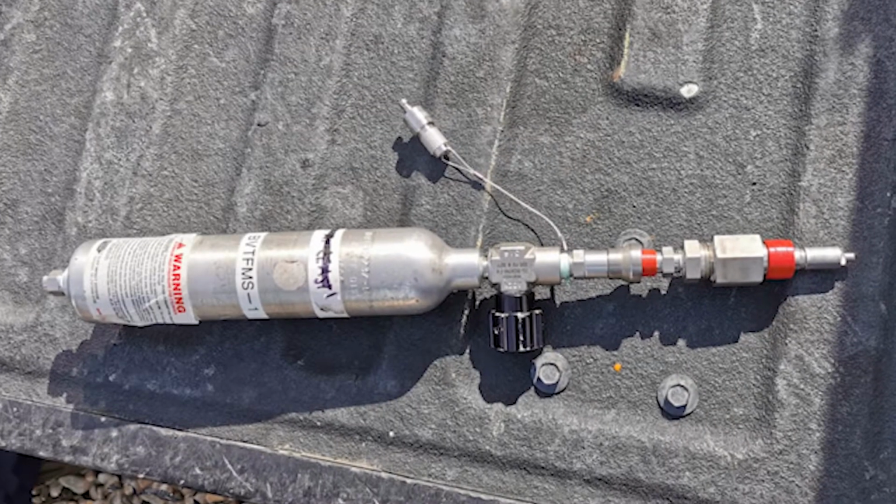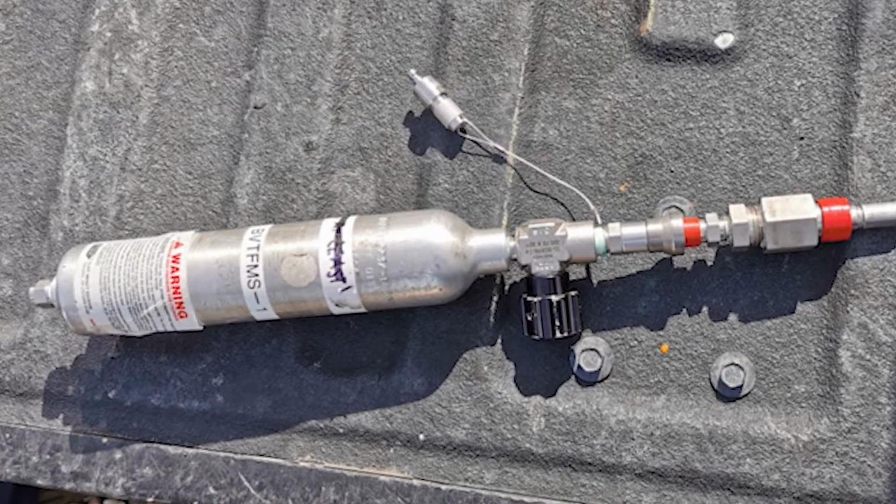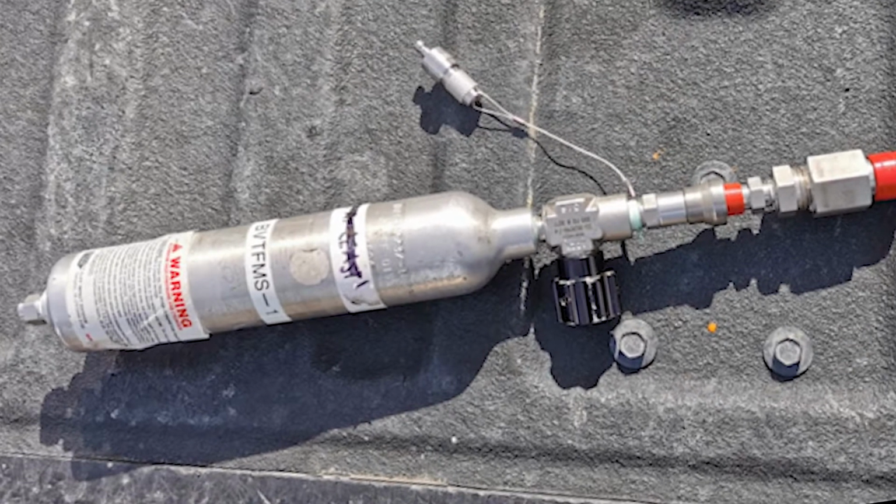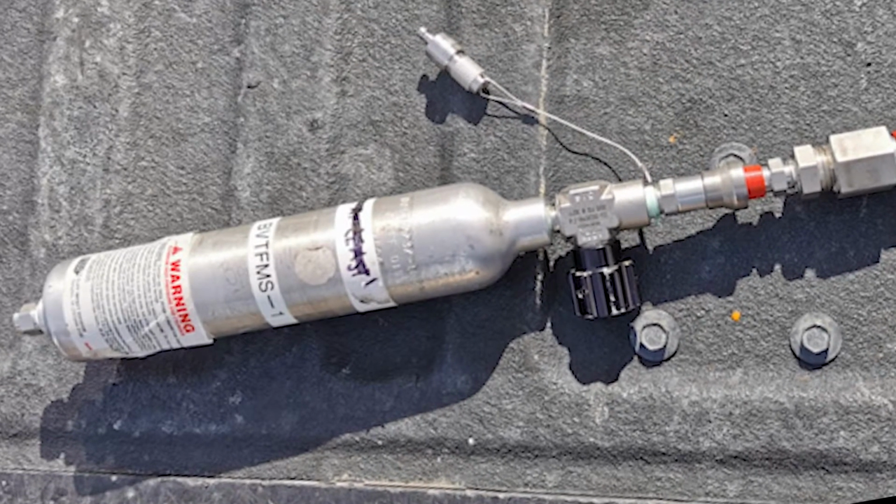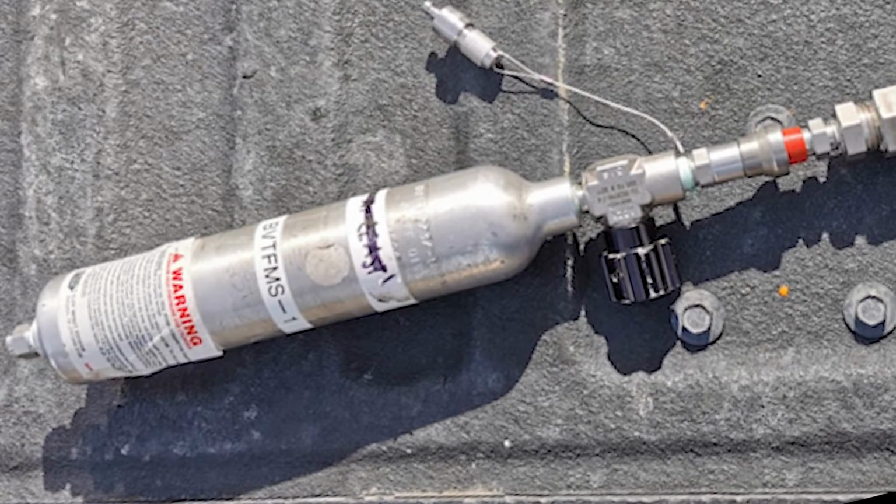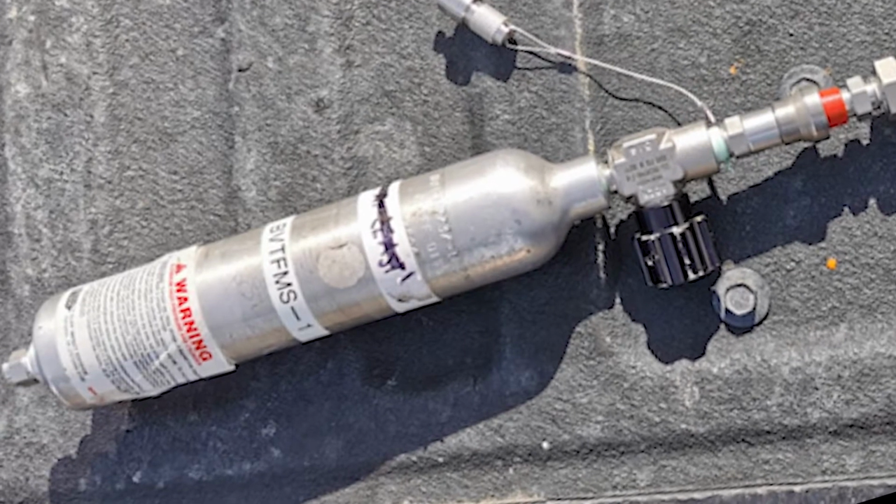Prior to beginning the inspection, we first confirmed that we had all the correct settings on the camera and ensured that we were able to detect the gas. We conducted a bump test with a small canister of SF6 gas. We did discover that the gas detection should be done on a calm day, and the operator needs to be conscious of the background behind the leak. A small leak can be difficult to detect.